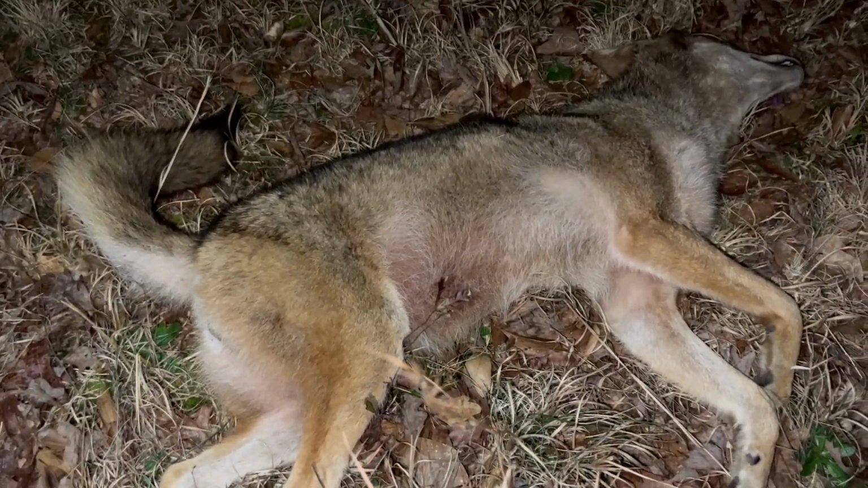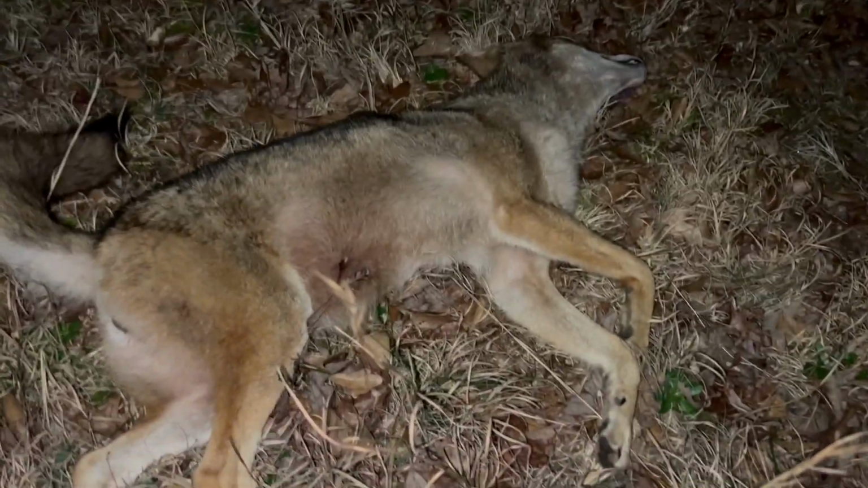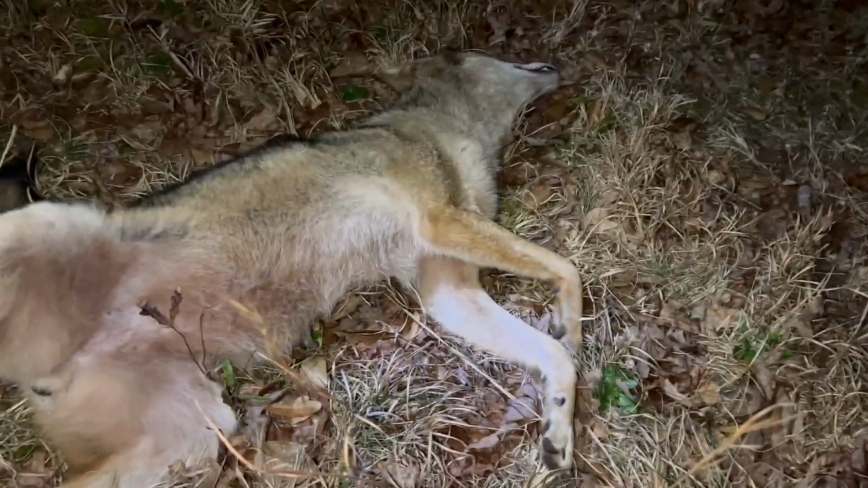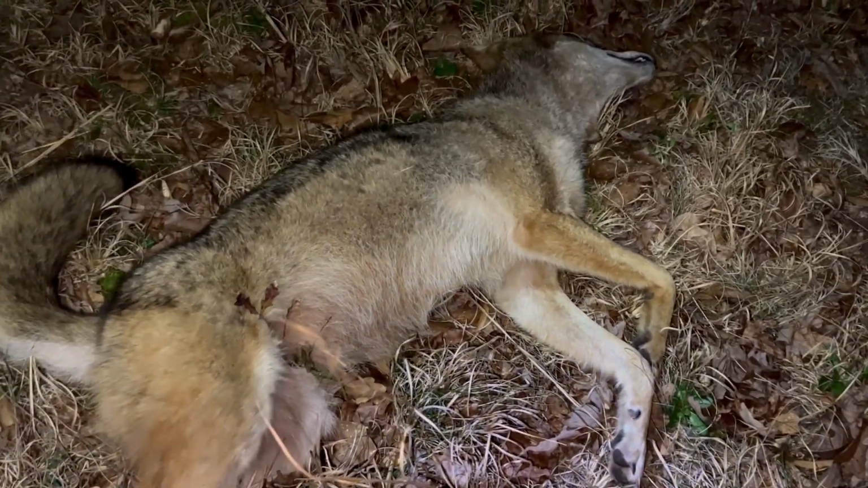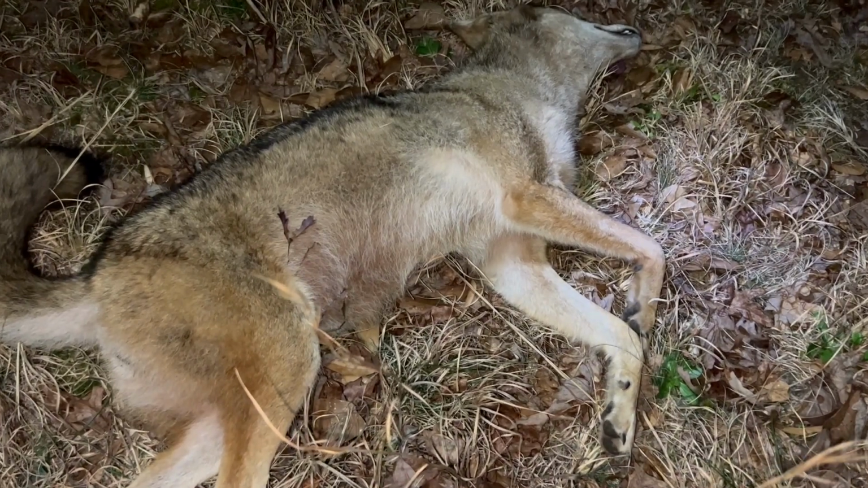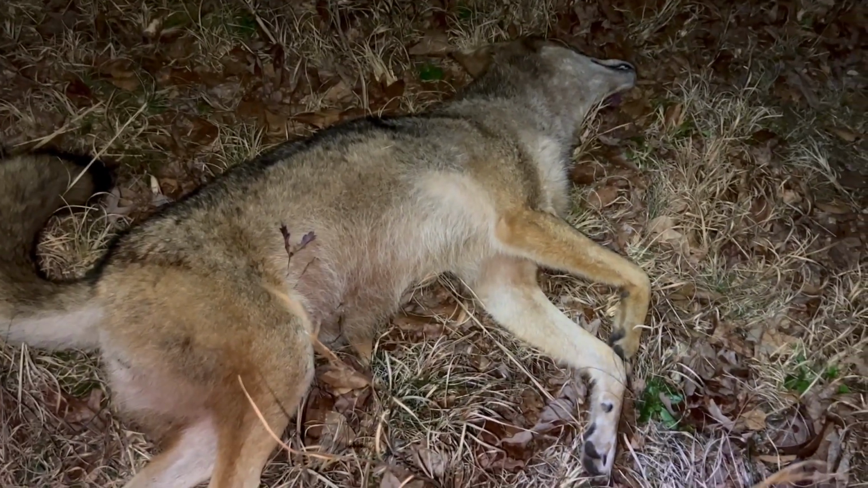That's the main thing. That was a group of coyotes really, really close to us. The landowner said she's been hearing them. So I feel really good that we were able to get these dogs to come in. I'm a little bummed that it's a female and we didn't get that male to come back, but this female is probably 100% pregnant, and that's going to help this landowner out a whole bunch. So let's get this old girl drug out of here, and we got a couple more spots.